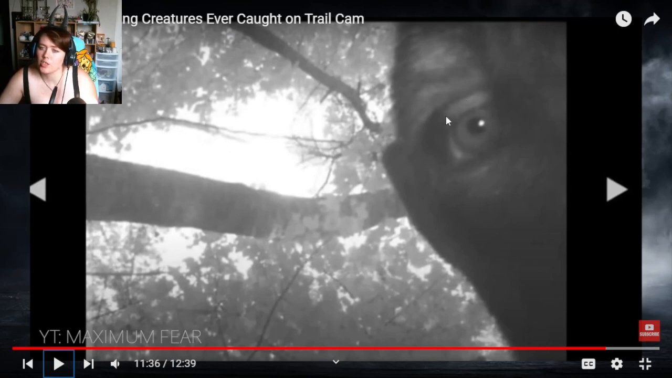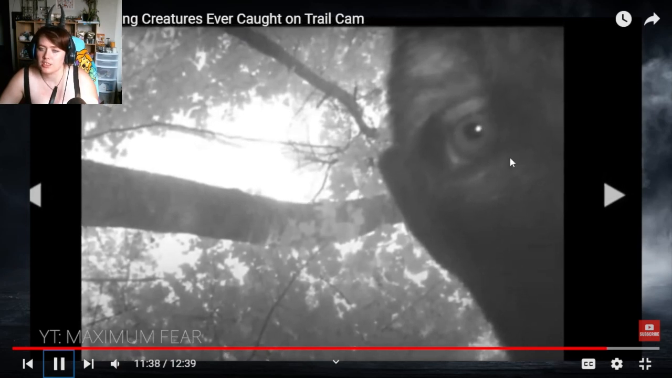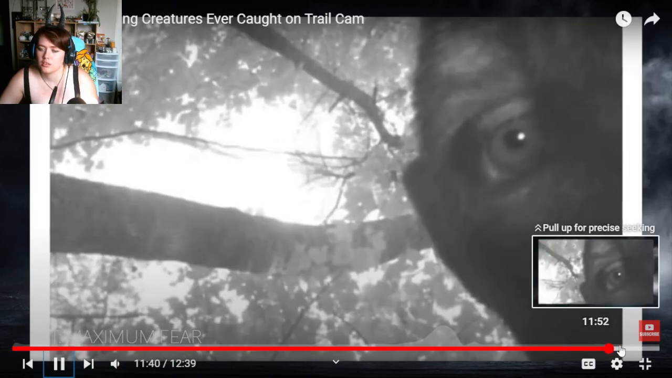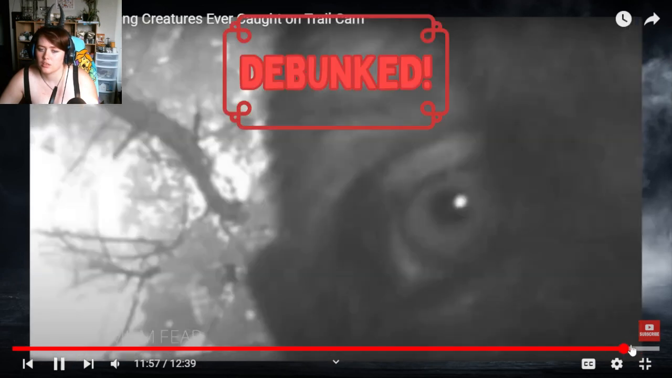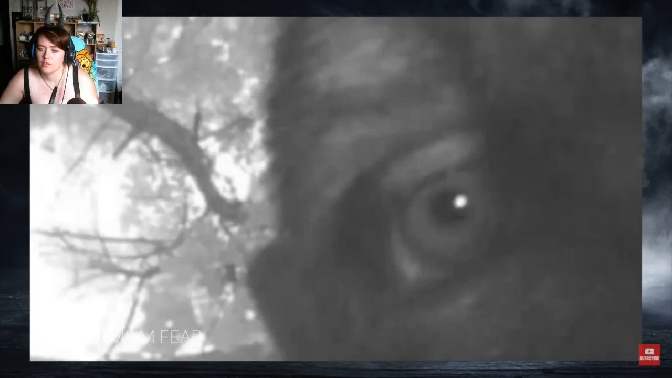I know it's a very human-looking eye, but it's a primate or like a cub or something like that. Everyone has been taken aback and doesn't know what to make of this picture. Let me know what you guys think about this. I'd love to know. It's a primate.